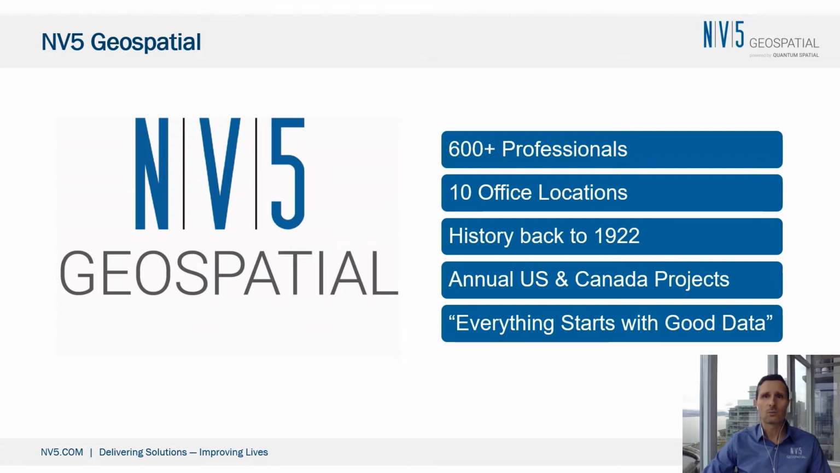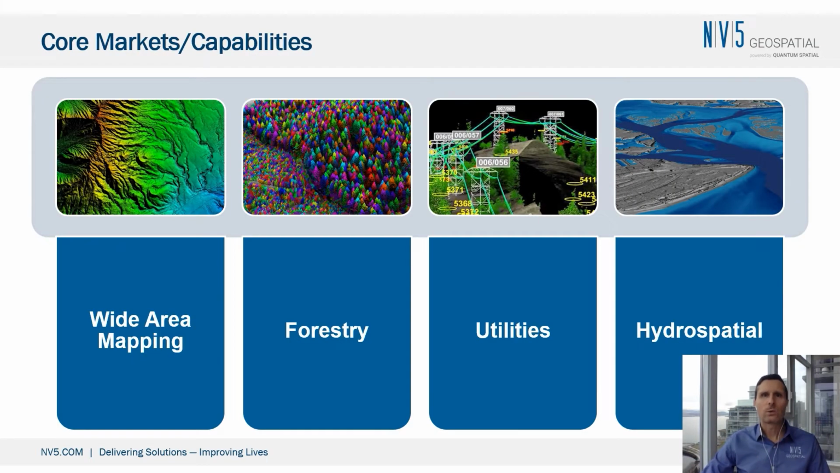Our heritage goes back to 1922, and we started doing aerial imagery surveys. Every year, we do work across the continent in every US state and Canada, so we're able to mobilize our assets as needed to support our project work. And at NV5 Geospatial, we have a saying that everything starts with good data, and that governs just about everything we do. Based on our capabilities, we are focused on a few core markets.